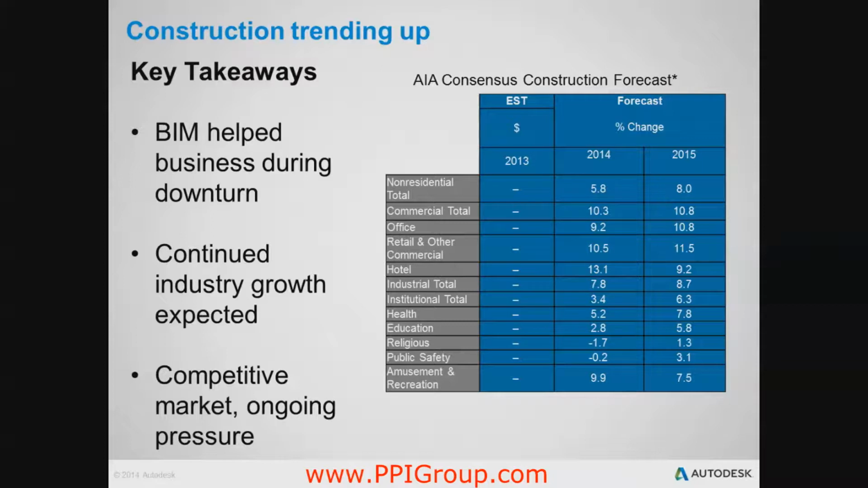Now, as economies around the world slowly rebound from the global financial crisis, the building and construction industry is once again experiencing modest growth. For example, the AIA's Consensus Construction Forecast predicts that pent-up demand in the United States will lead to an extended period of construction gains, with non-residential building activity increasing almost 6% in 2014 and 8% in 2015. But lingering economic uncertainties have resulted in challenging building markets.